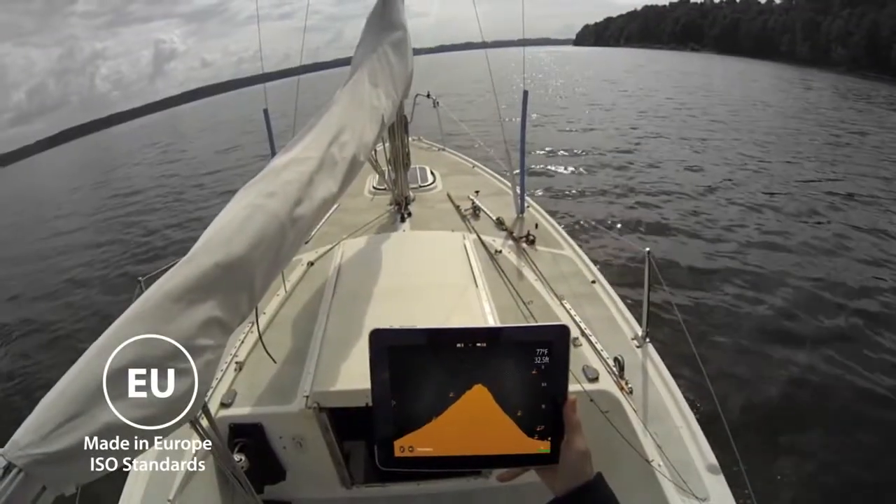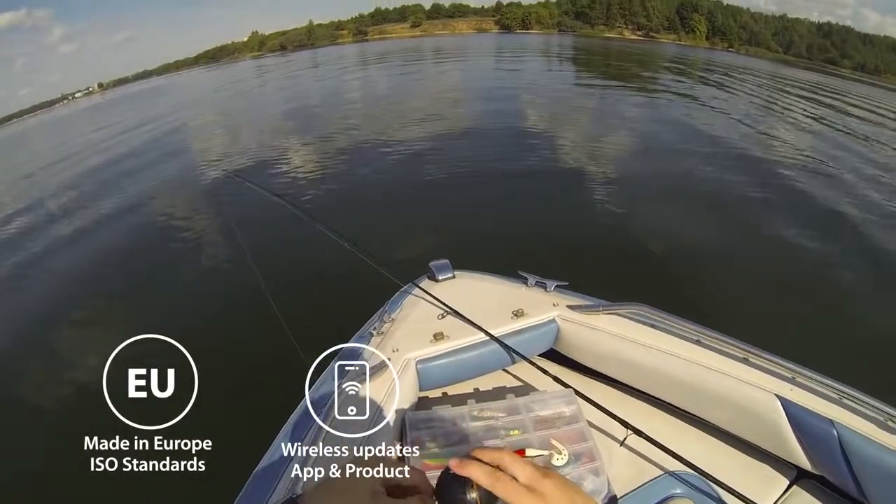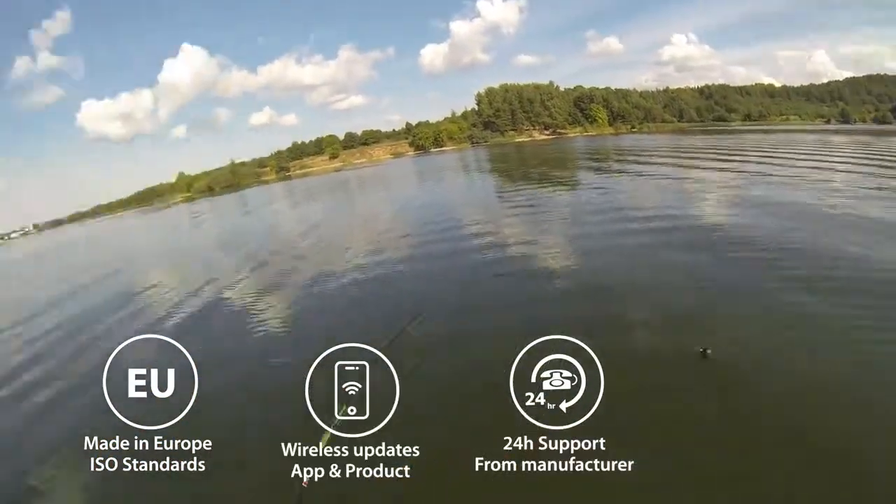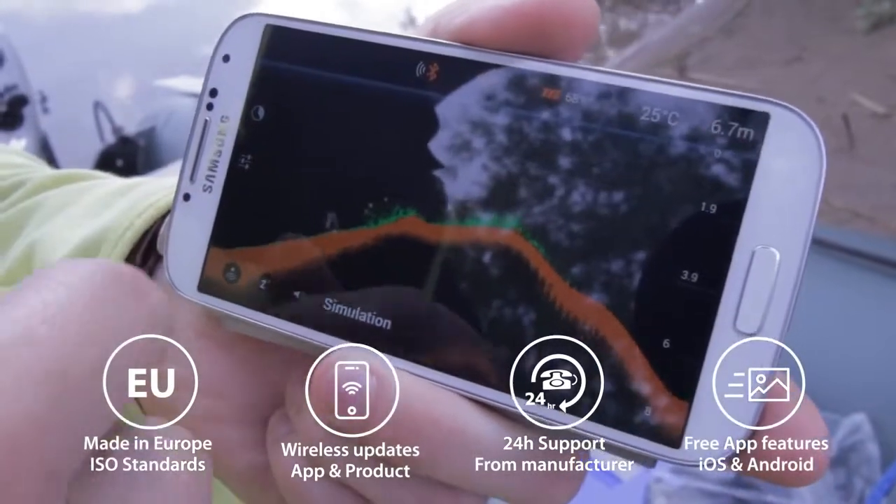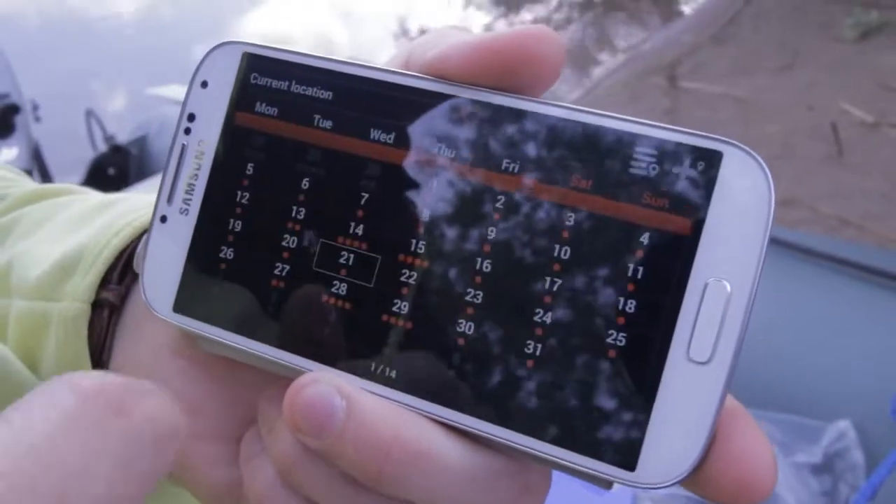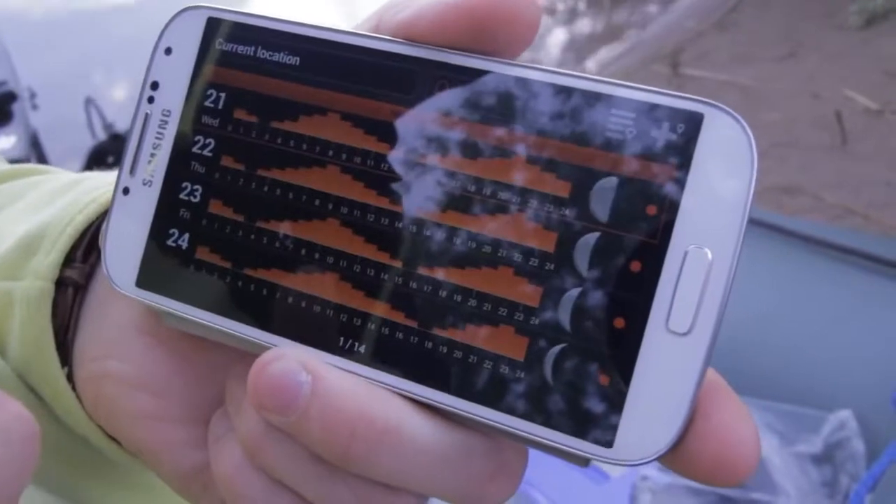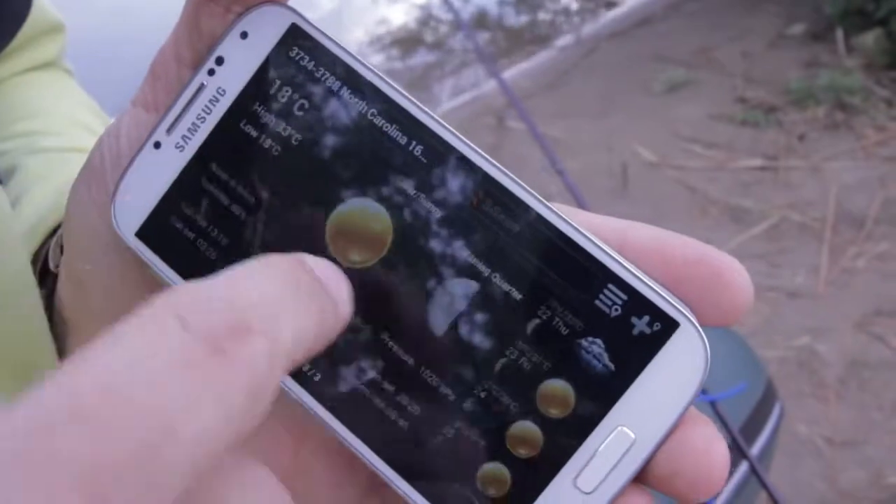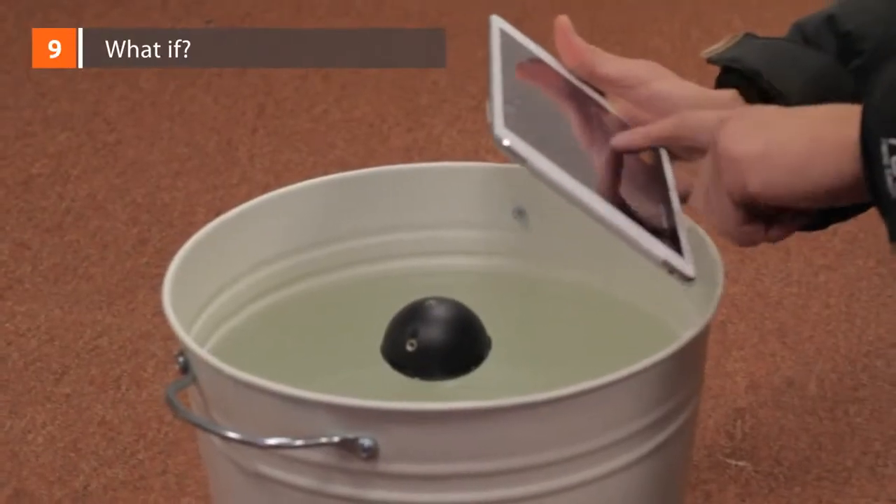When we add some extra features to new Deepers, we update the firmware via Bluetooth so old customers can get all the new features. With the support, updates, software, etc. from Europe, you can always be sure you get the best. The mobile application is intuitive, user-friendly, and is packed with free extra features. So you can test it, you can check it if you like before buying. Even without buying sonar, you can build your fishing diary, check your fishing location, fish activity levels, weather forecast, and much more for free.